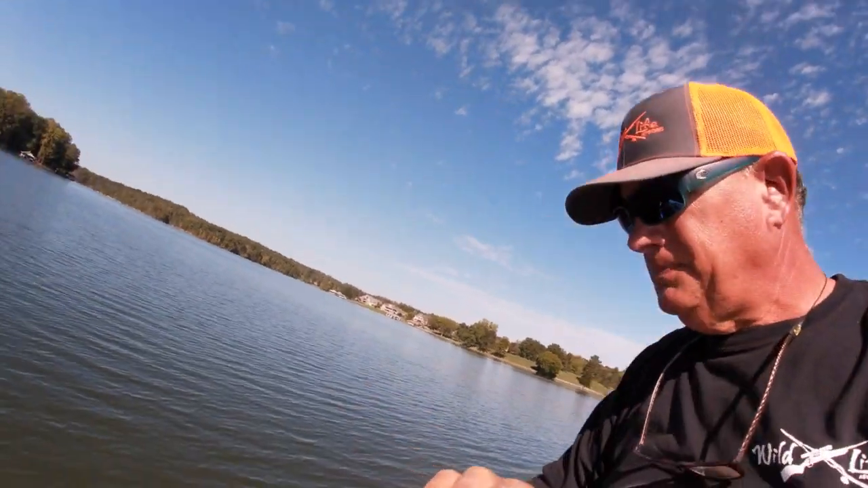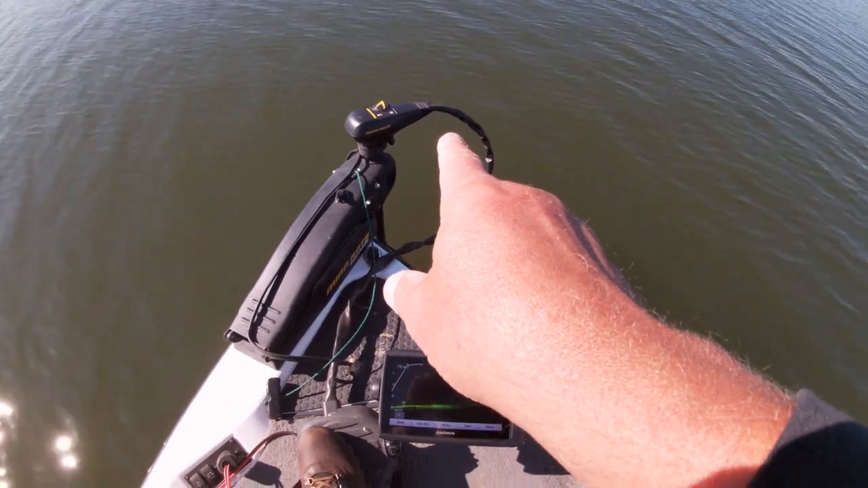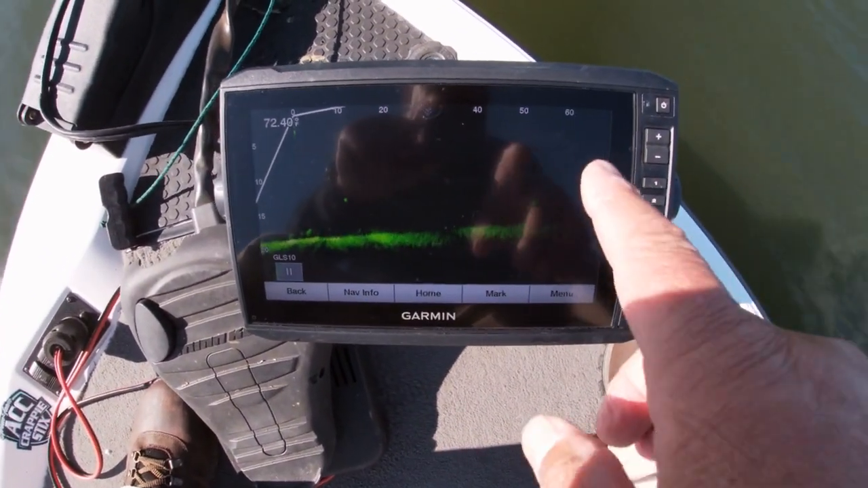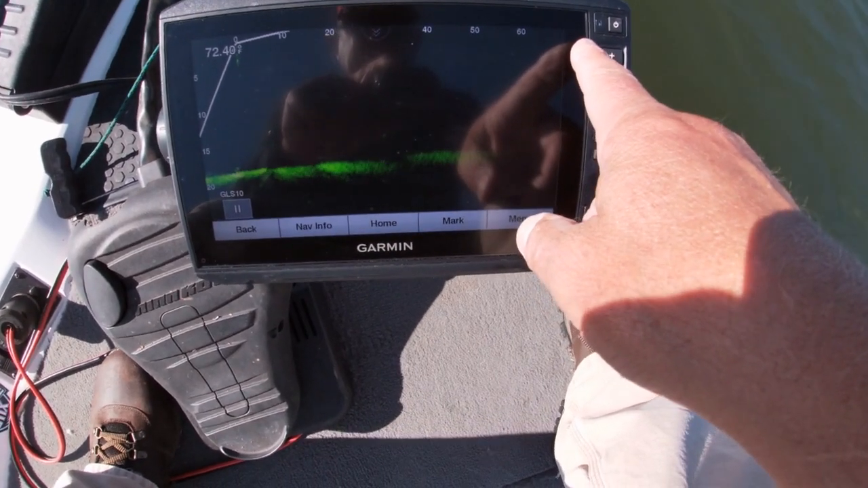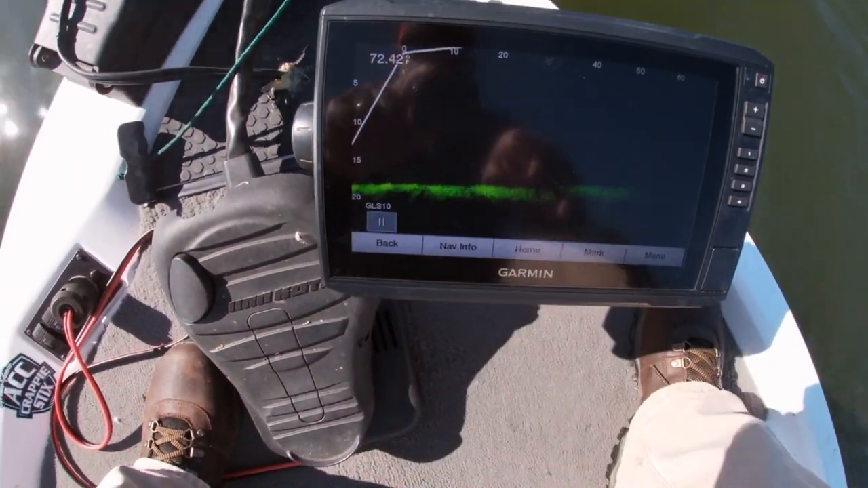And I find a lot of brush like that. So this is kind of how it goes. I'm going to run the GoPro till I get to that next point, and I'm going to show you kind of how it works. So you can see my trolling motor here. I got it set on 100, and I'm motoring along. I set my Livescope. I'm looking out about 70 feet. That's where I like to run it. I know I'm gonna go across the creek channel, so I keep it set about 25 feet.